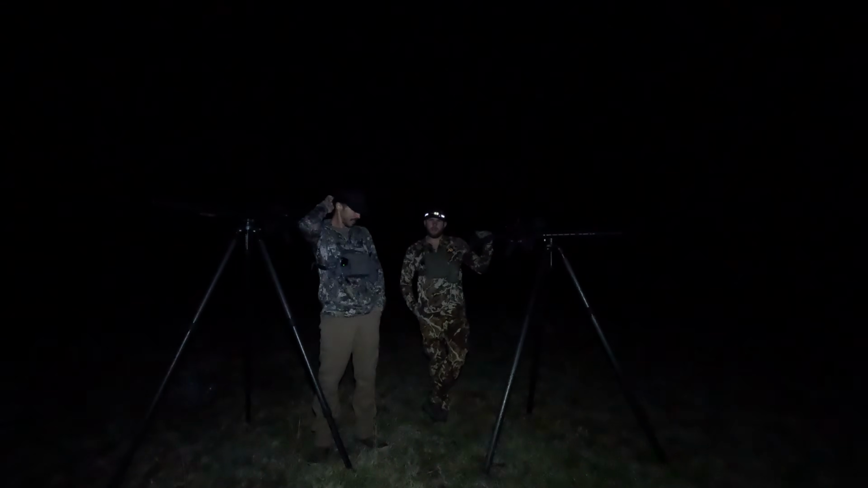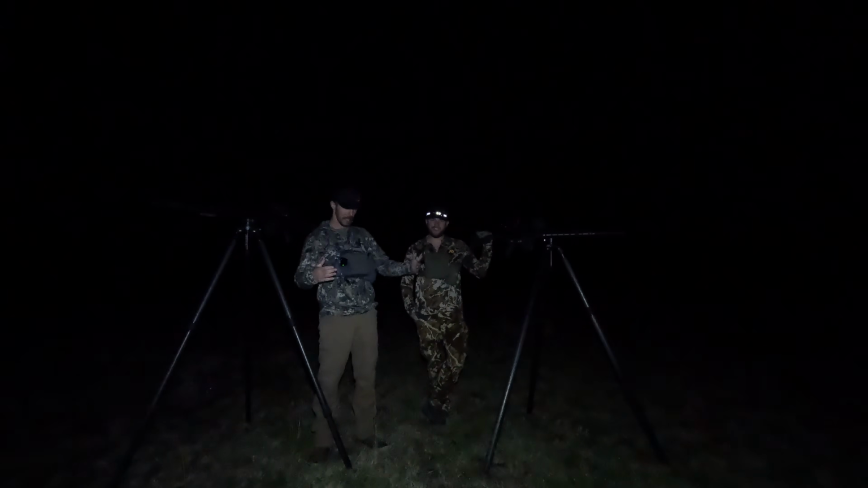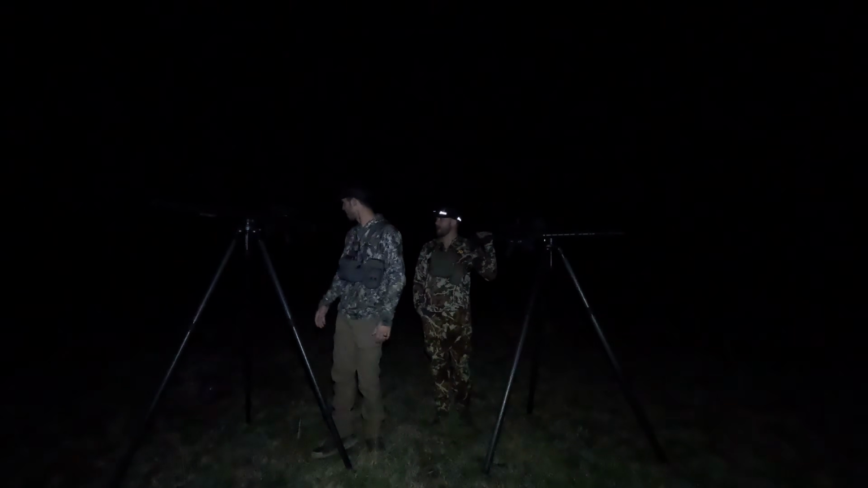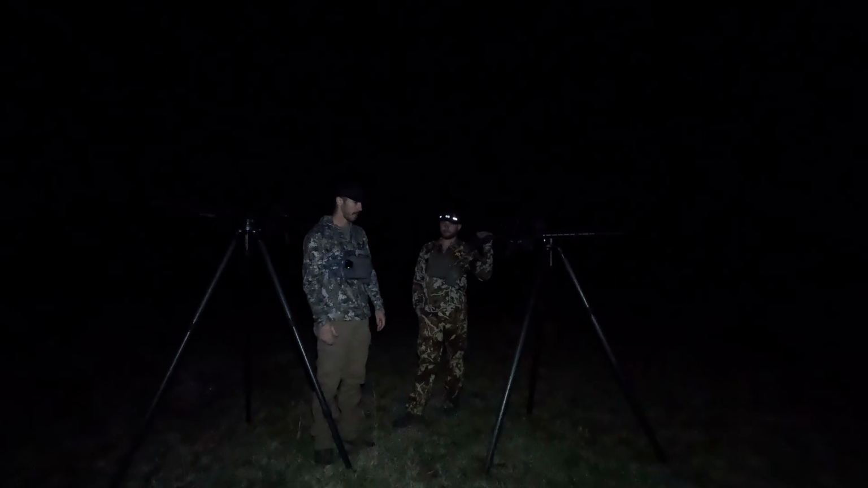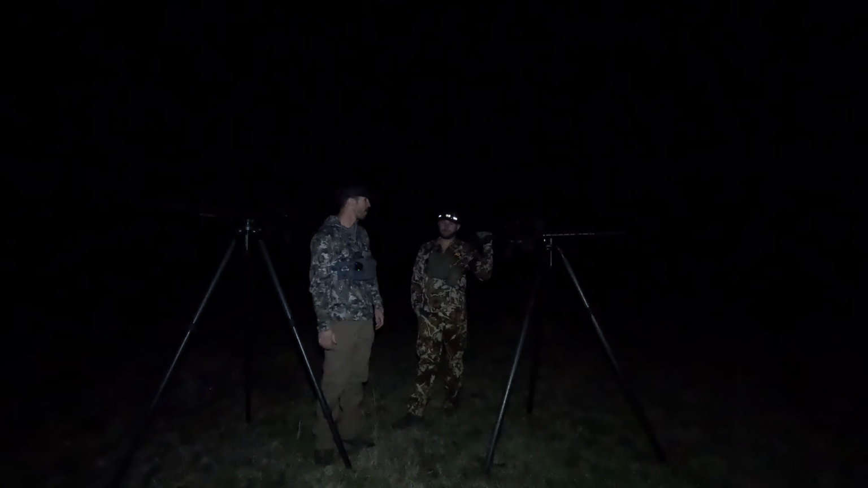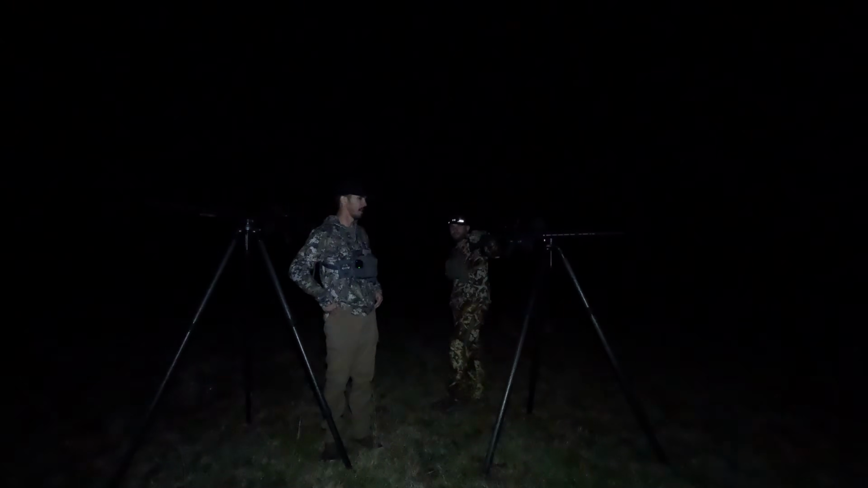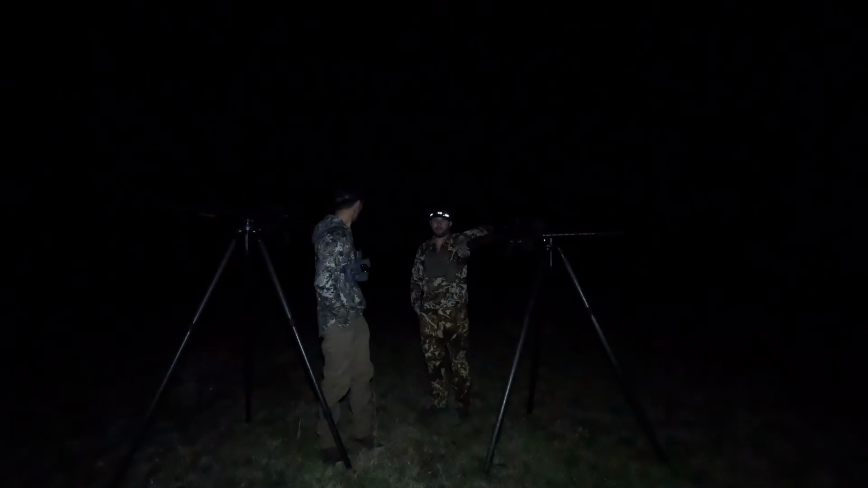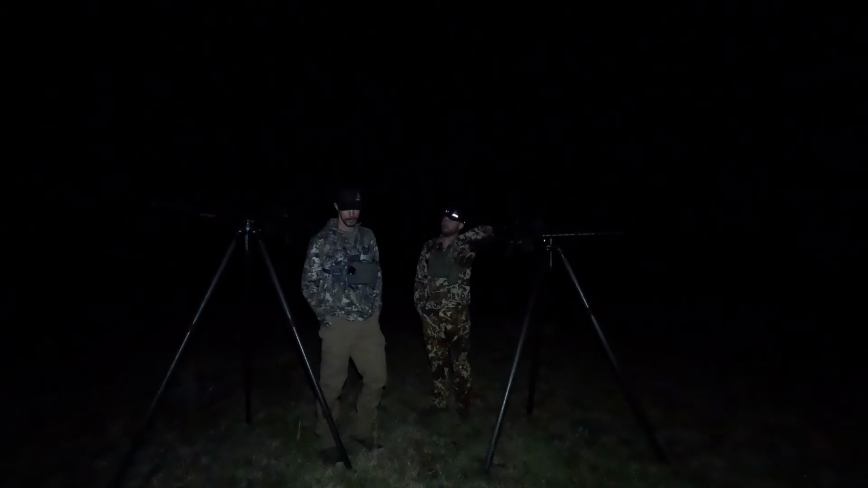Well, as you can see, there, that is what you don't want to do. We're set up, and you guys can't really tell from this view. I'll probably do like an aerial view of where we're standing. But we're in the middle of a field. No cover. No cover at our back. It's a dark night, so like you said, we do it all.